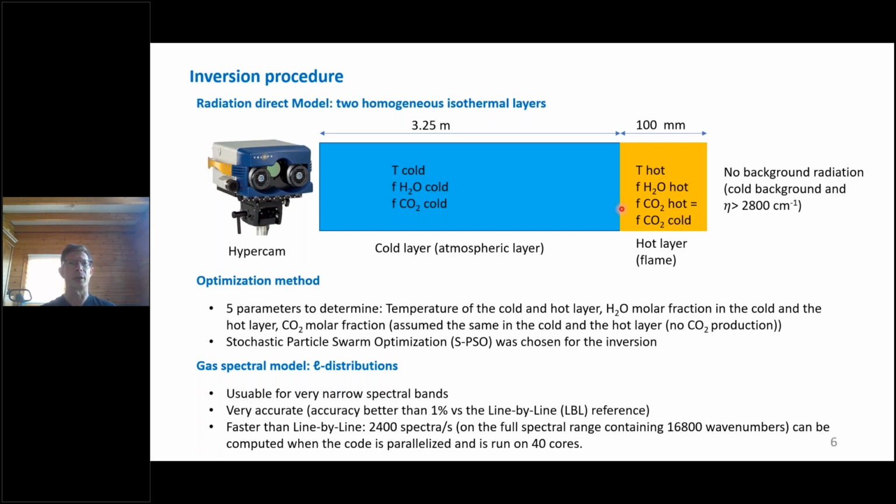The direct model, which is used for this inversion procedure, is a very simple model, two homogeneous isothermal layers. This layer here is a hot layer. It corresponds to the emission by the flame.